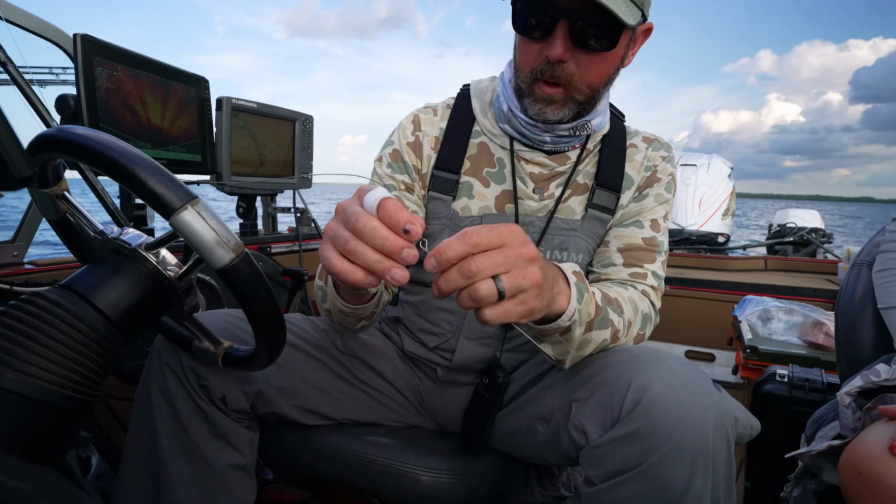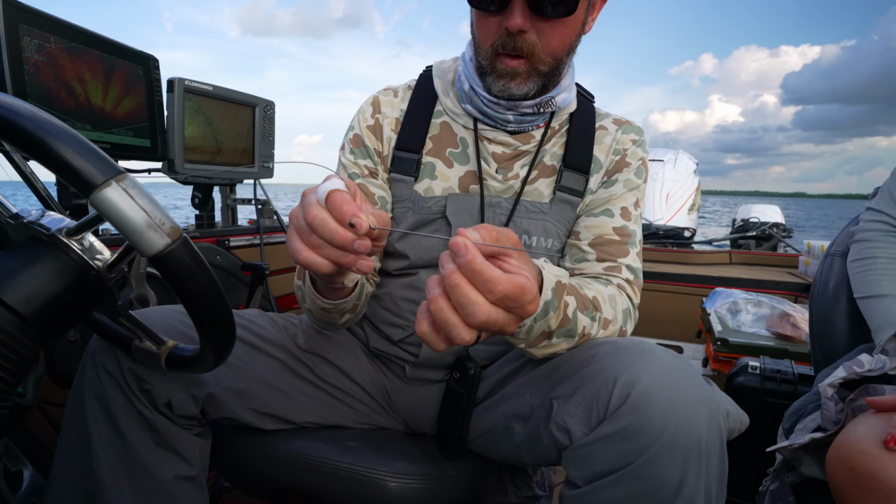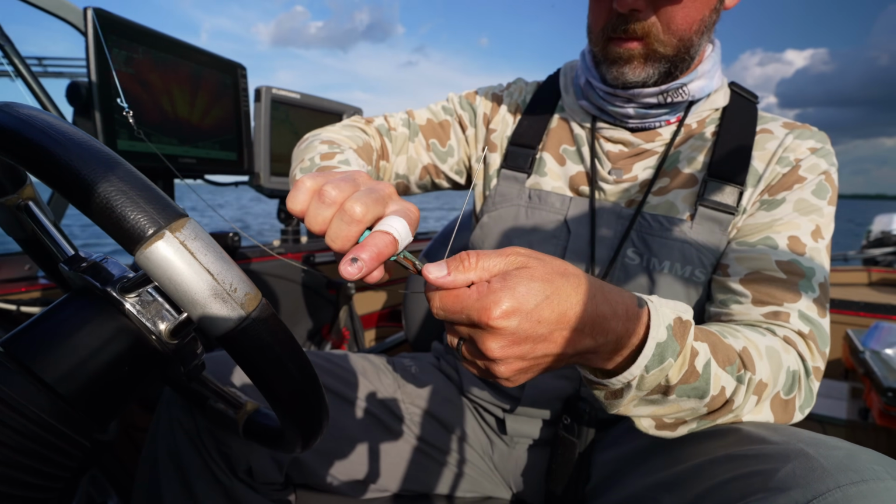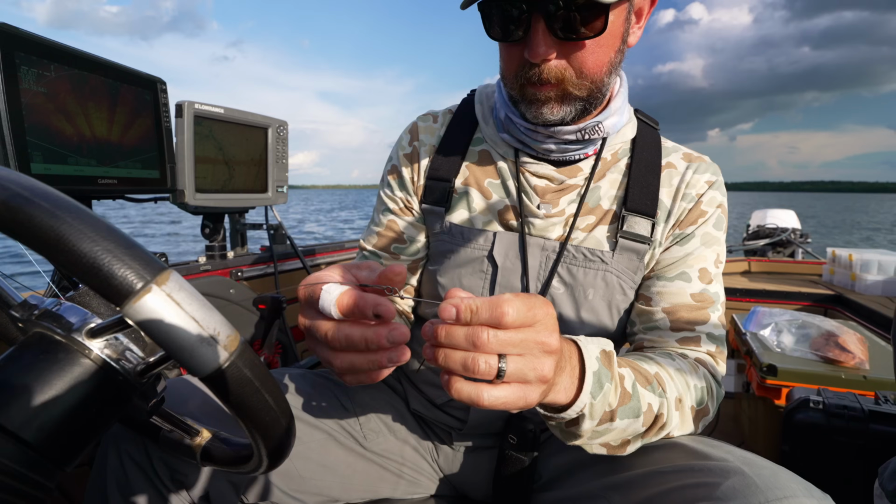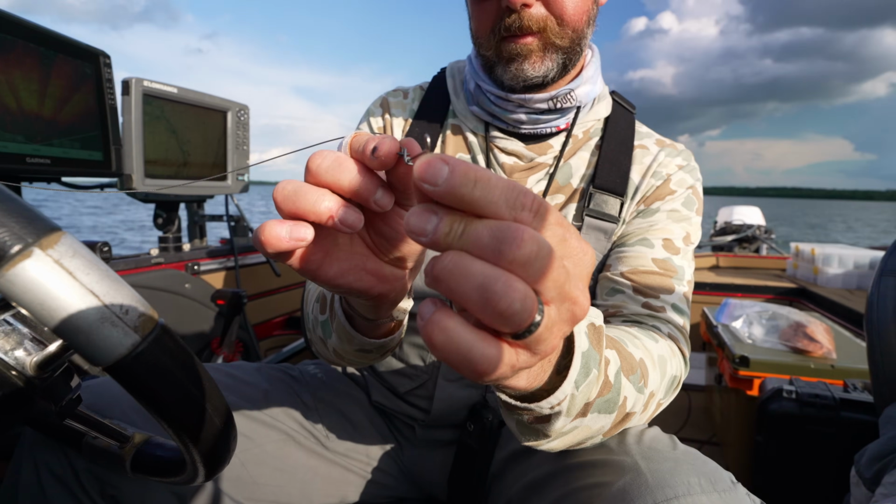If your eyelet is going this way, you want it to go that way over here as well. It's pretty close.